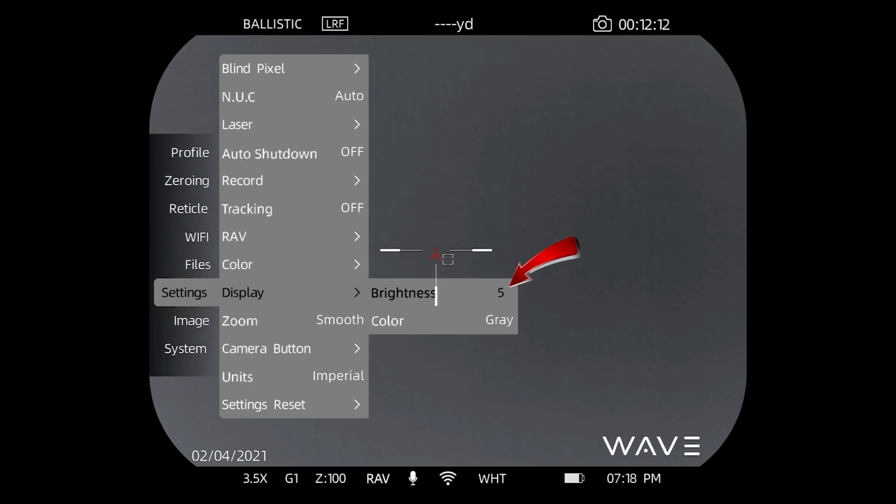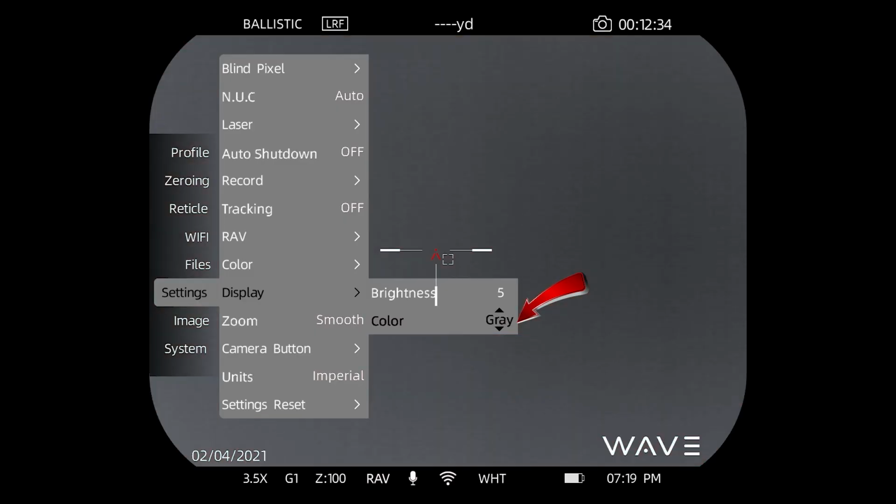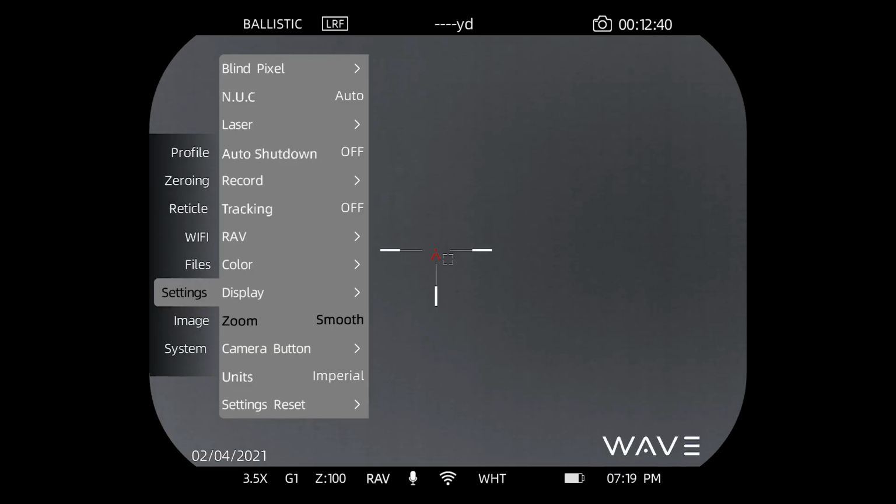We'll put that back. Now, this is an interesting feature. There are some people that experience a lot of eye fatigue, and so we give you the ability to adjust the hue of the display pixels. The default is gray, but if you roll it to blue or purple or red, you might find a display setting that is better for your eye and causes less eye fatigue.